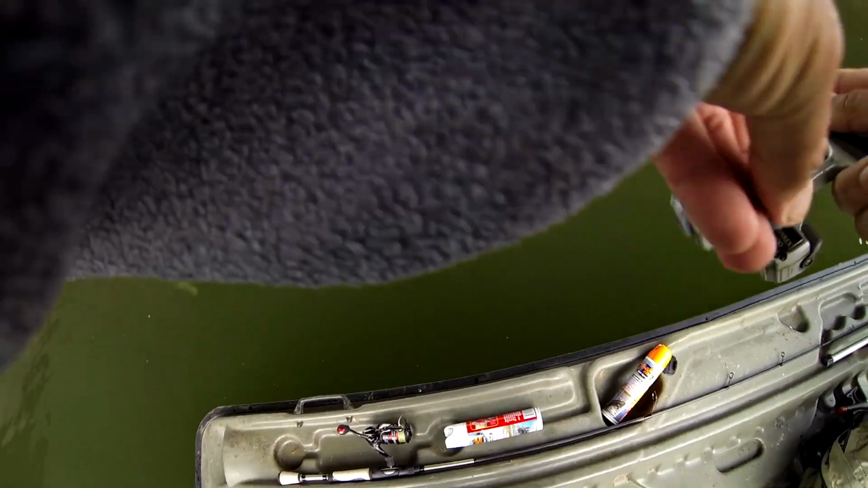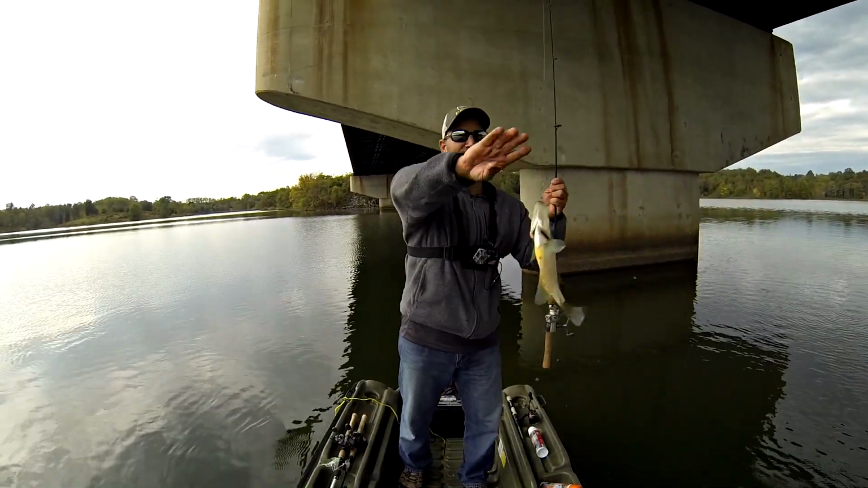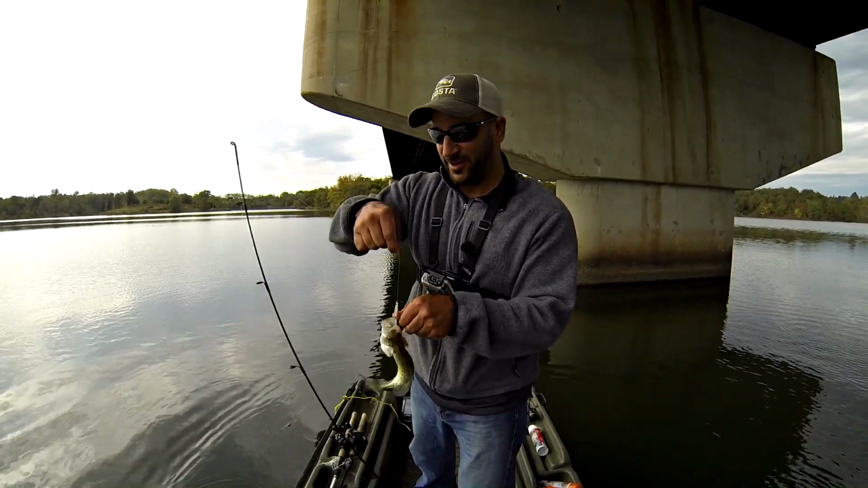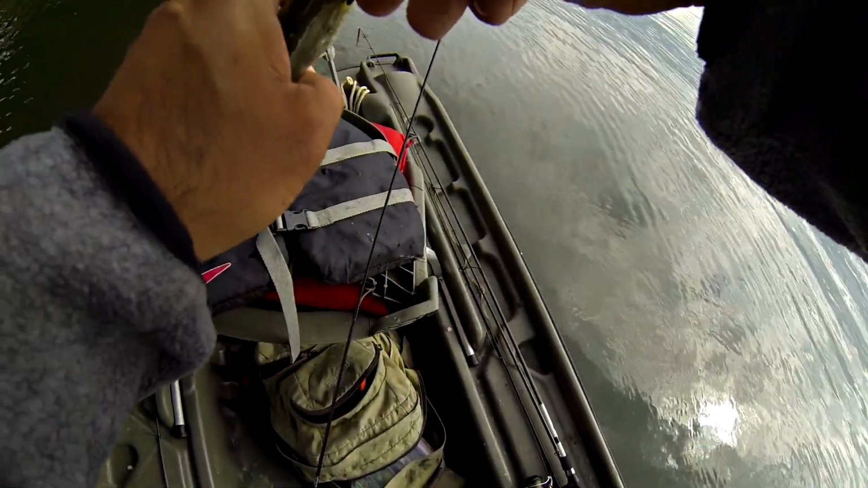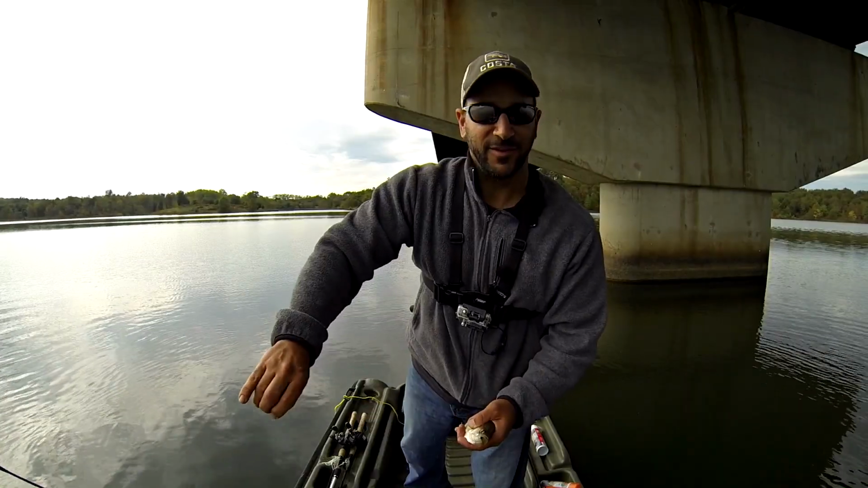Okay, that might be another keeper. Let's see. Yep, that one's coming home with me. Okay, so I got myself another keeper. That's great. They're moving around. I've got to keep up with these things, but that's definitely got enough meat on its bones for a couple fillets. So that's great. Nothing better than crappie fishing.